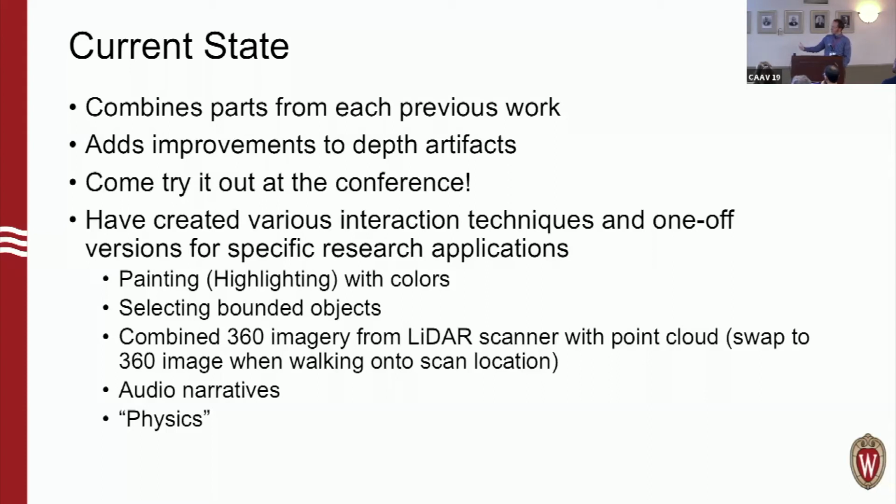Given this rendering engine that we worked on and developed, we've used it for different research projects, added some interactive abilities to it, like the ability to paint colors. You can go into a house, and this is part of the VisHome project, and almost have a giant highlighter that follows the 3D tracked wand, so people could make markings to indicate significance about certain spaces.